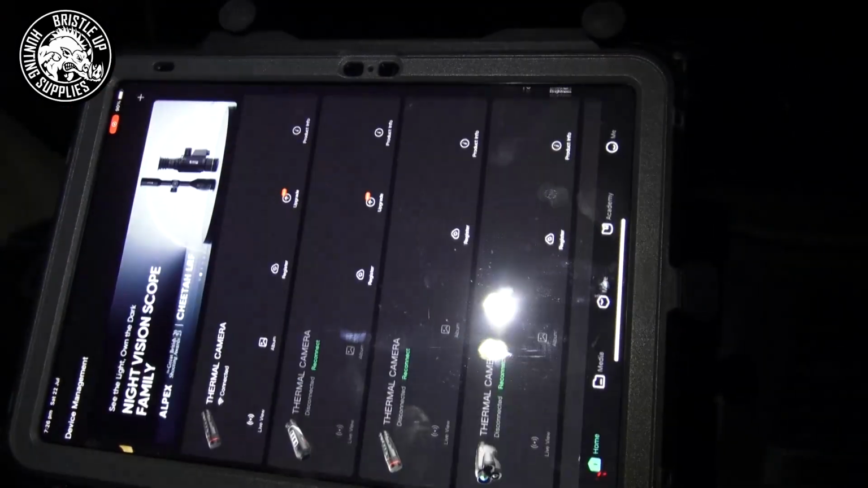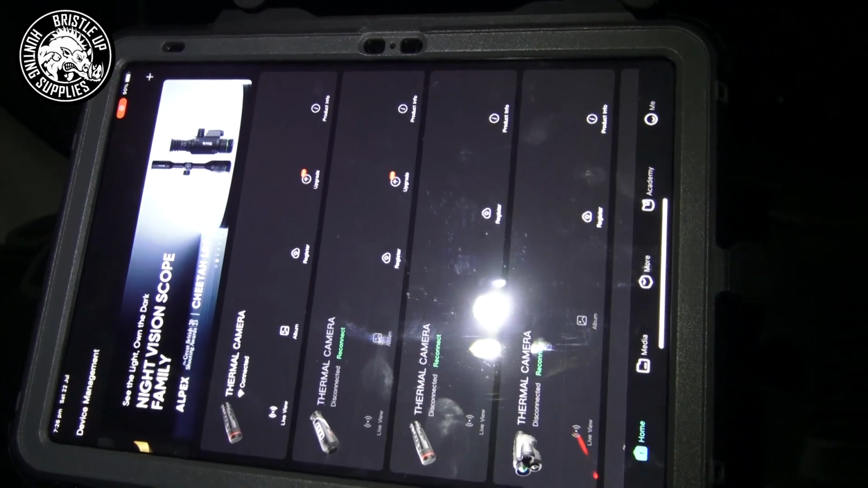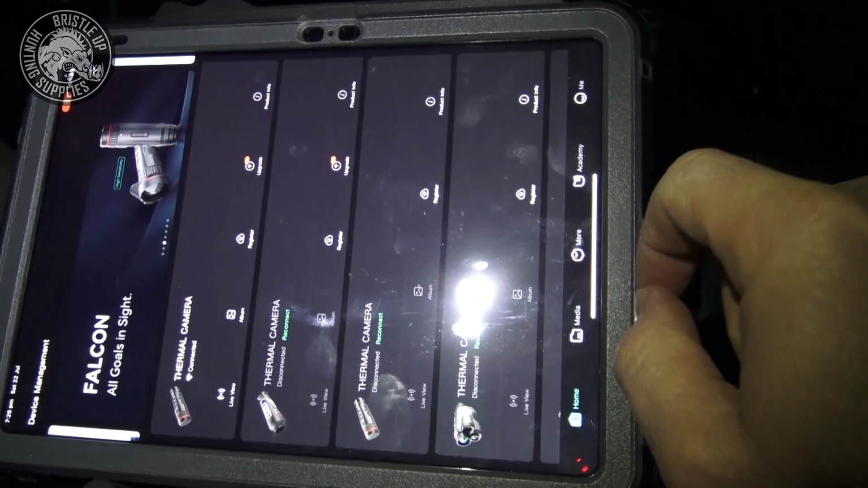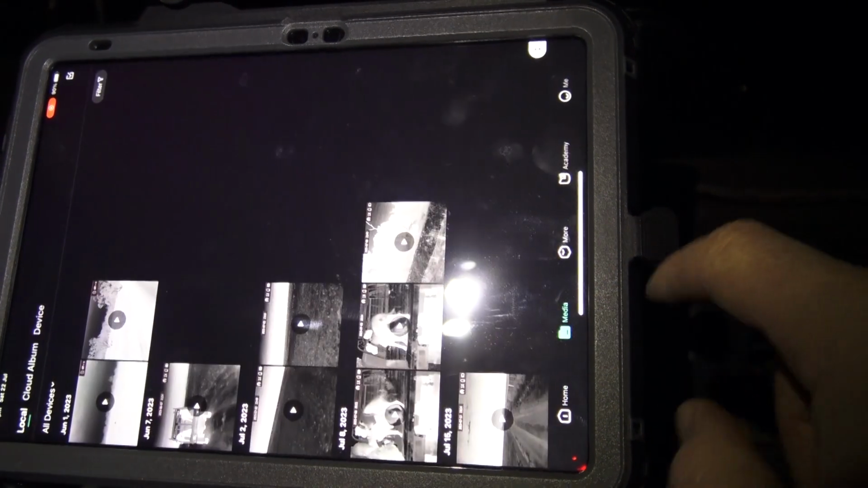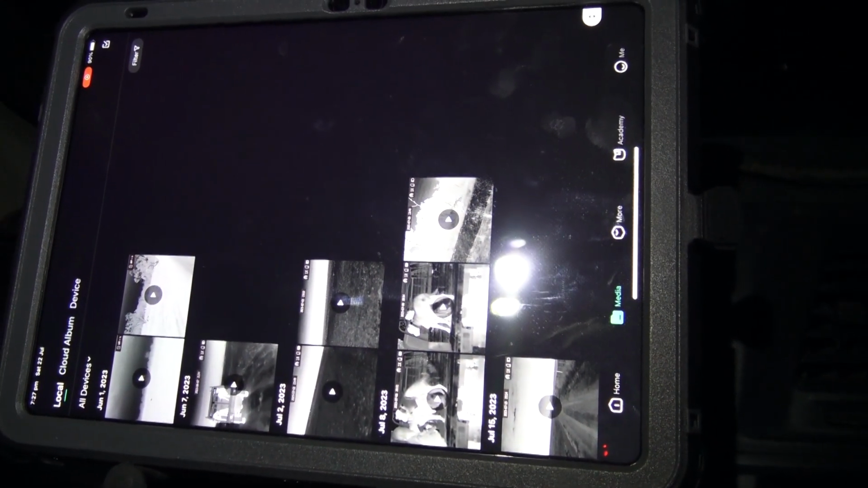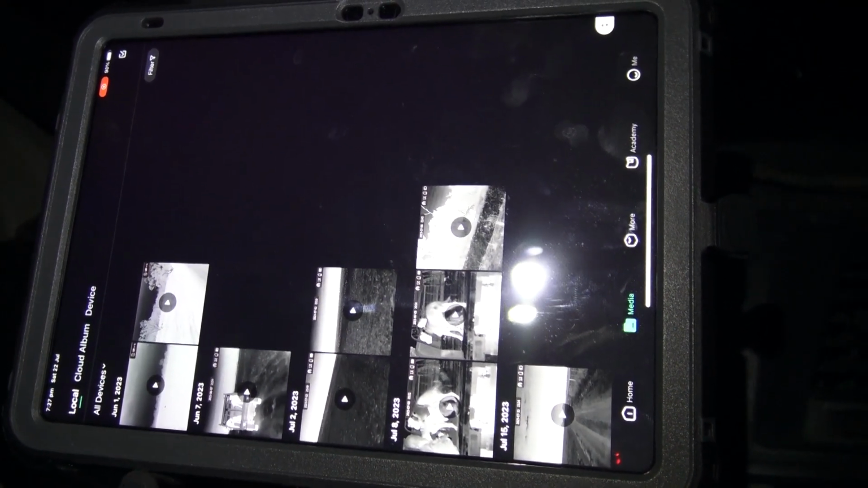Now if we go back to our main screen here, you'll see this is where your thermal will pop up. You can do a firmware upgrade, you can do quite a lot of stuff here, and you can go into media and see your recordings, and then you can save your recordings to the library on the iPad and then download it to a computer later or to your phone or whatever you want to do.